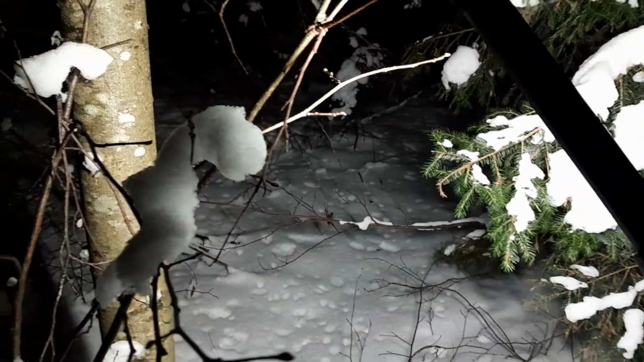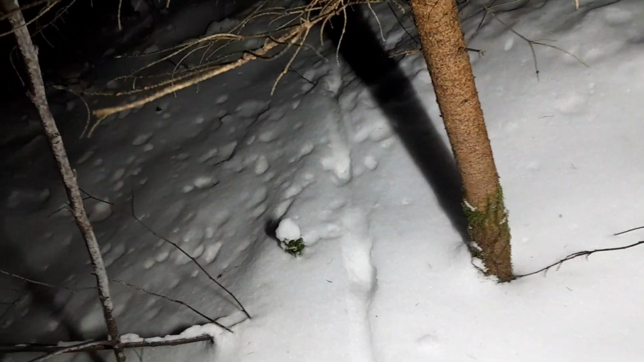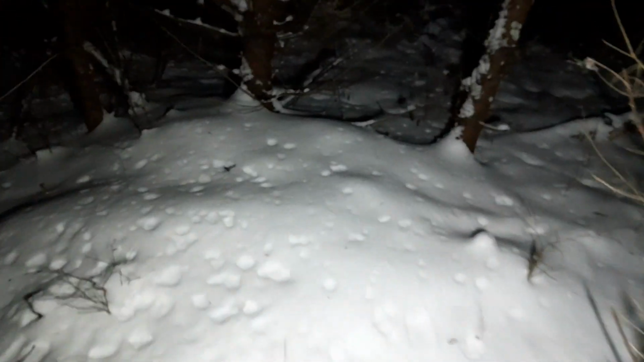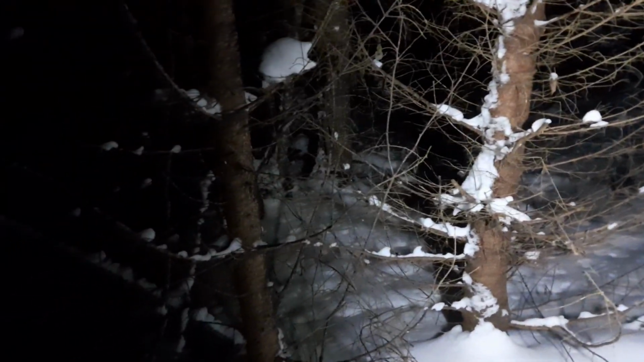Oh gosh. This brush is very dense. Hey. Jesus. These trees are talking, man. Let's try to move.